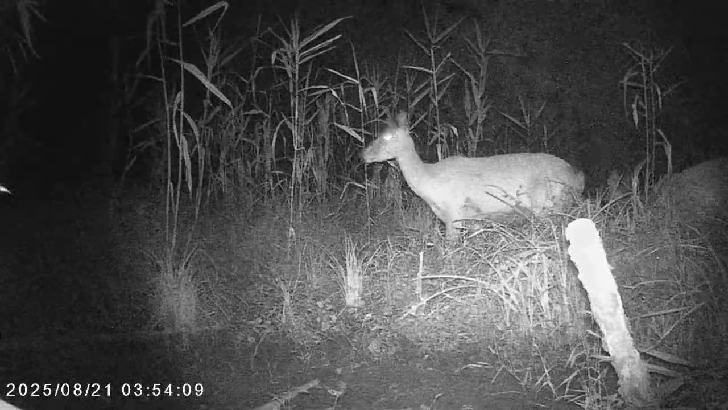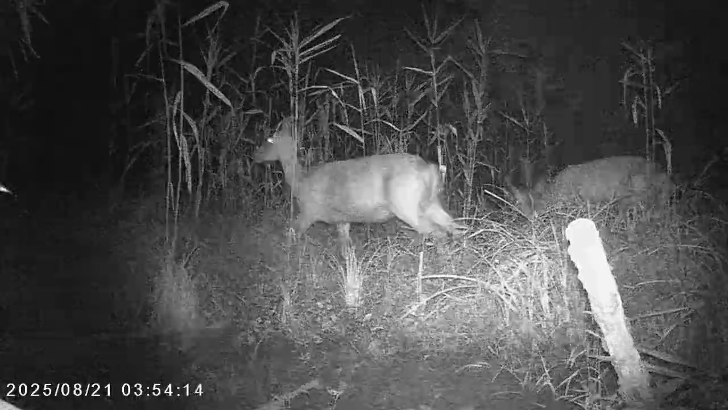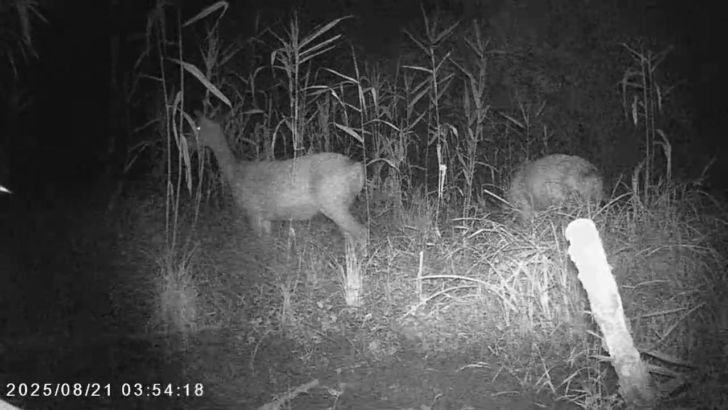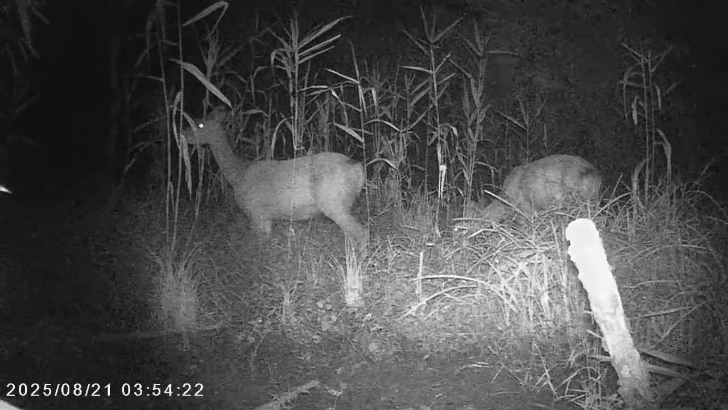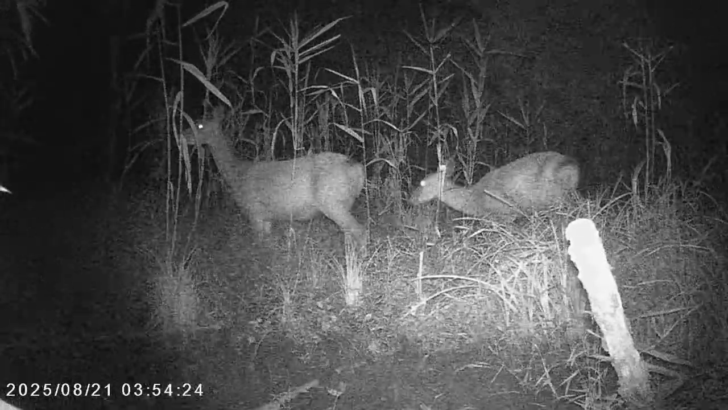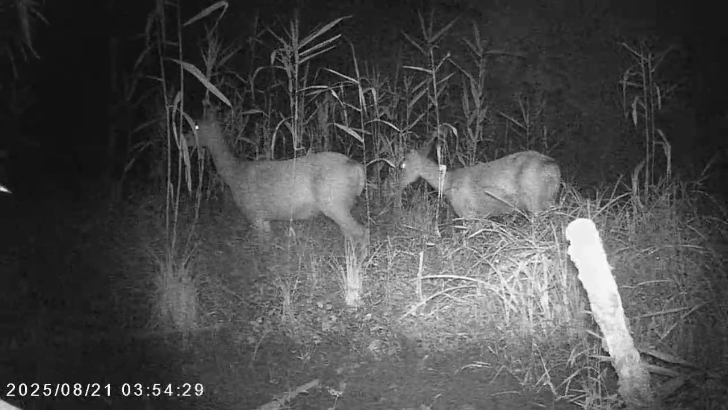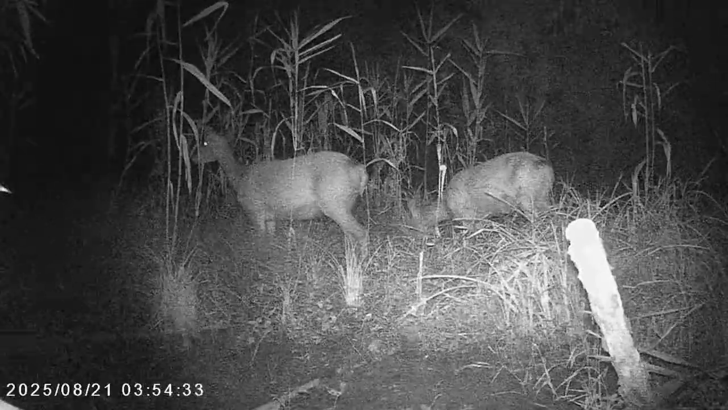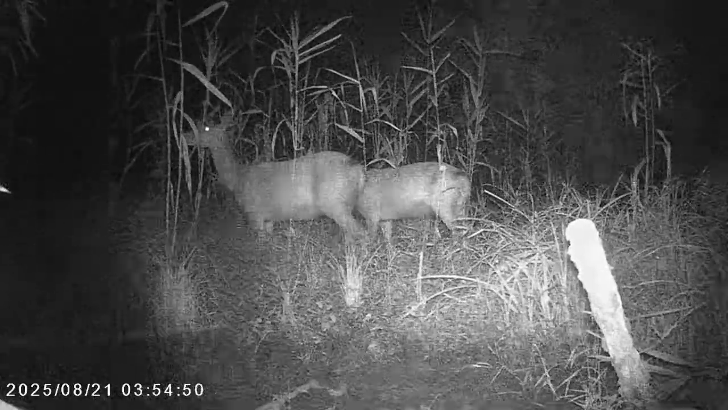Again, another two deer. It looks like she's noticed the camera. Now, they are mostly nocturnal, basically because of us humans.